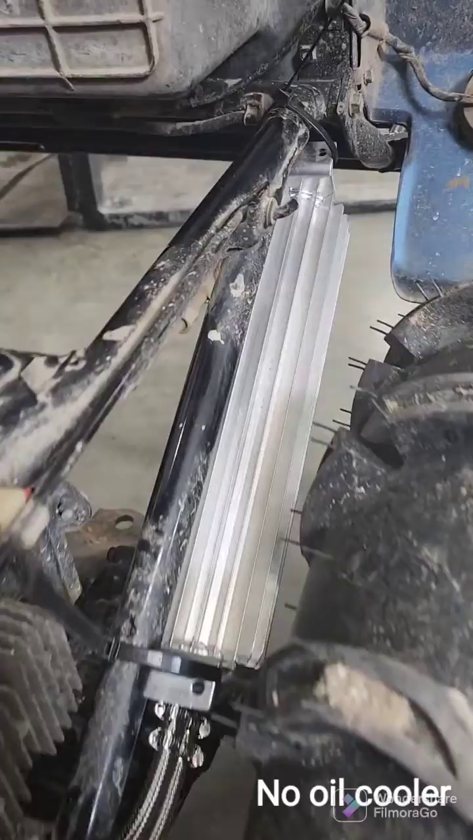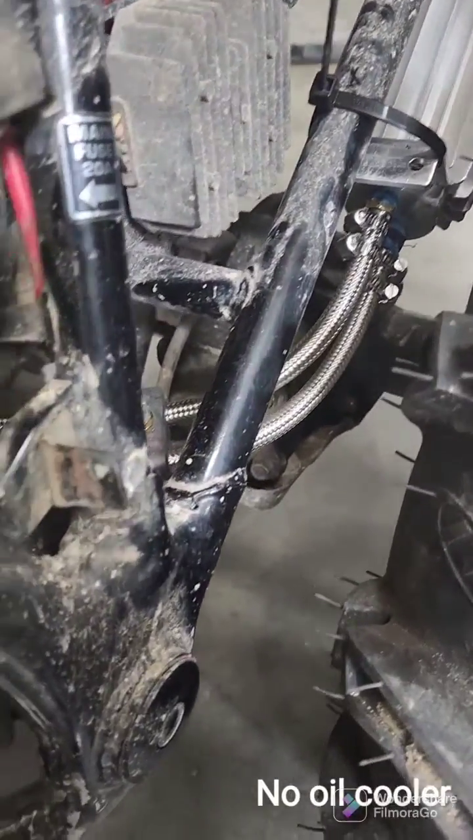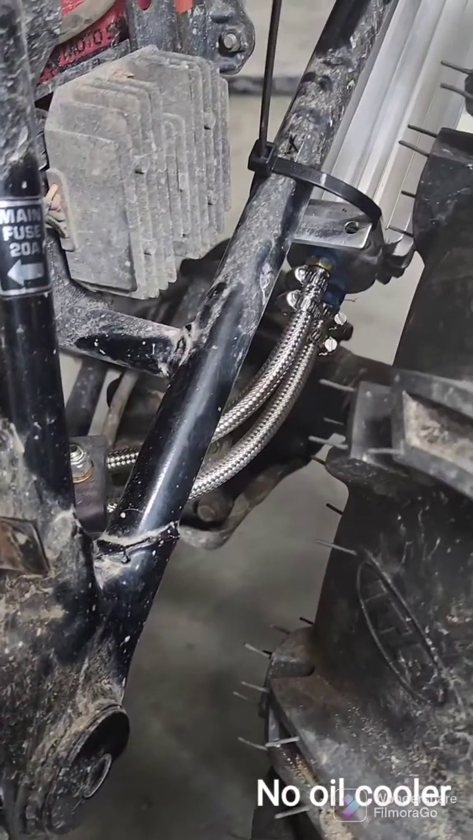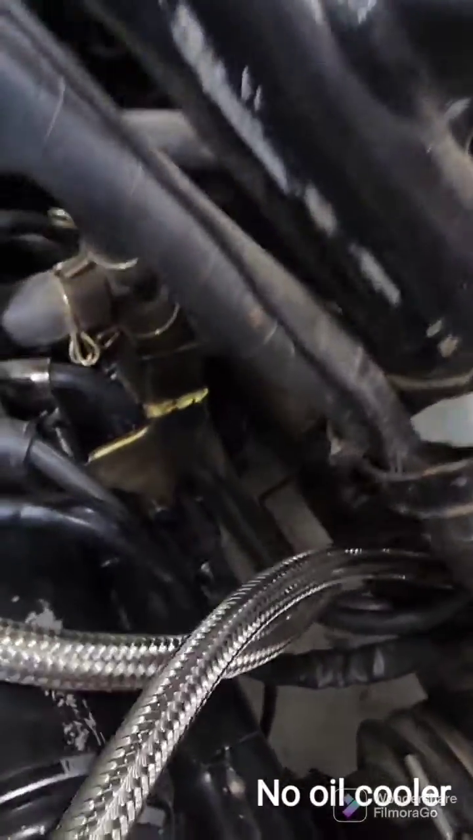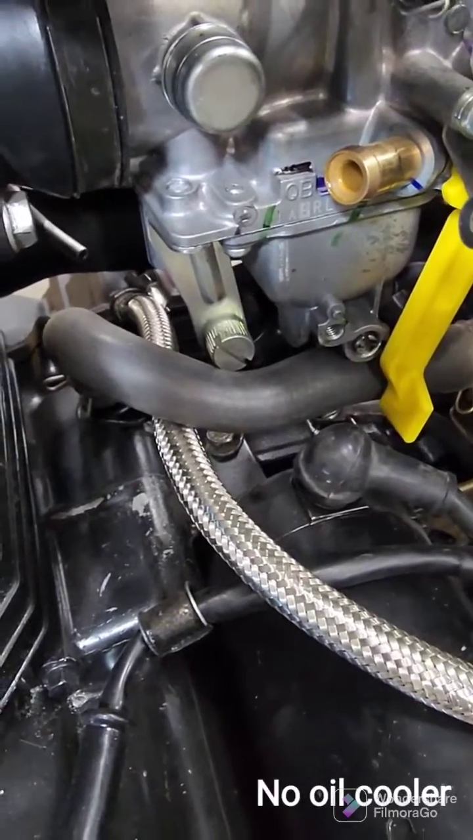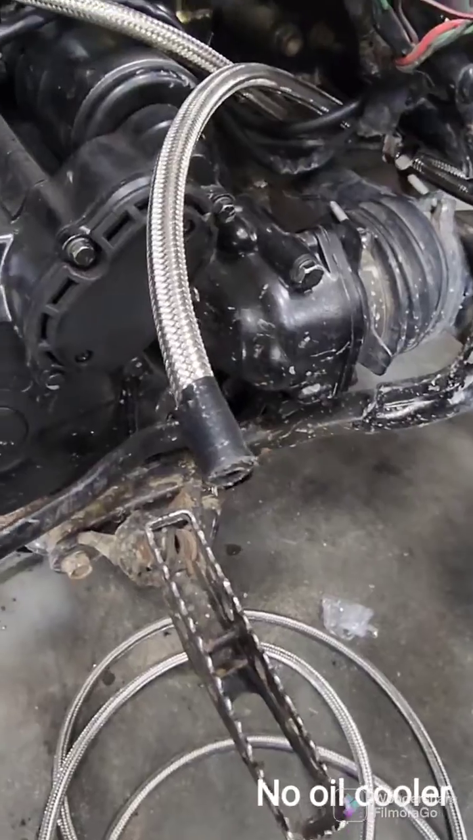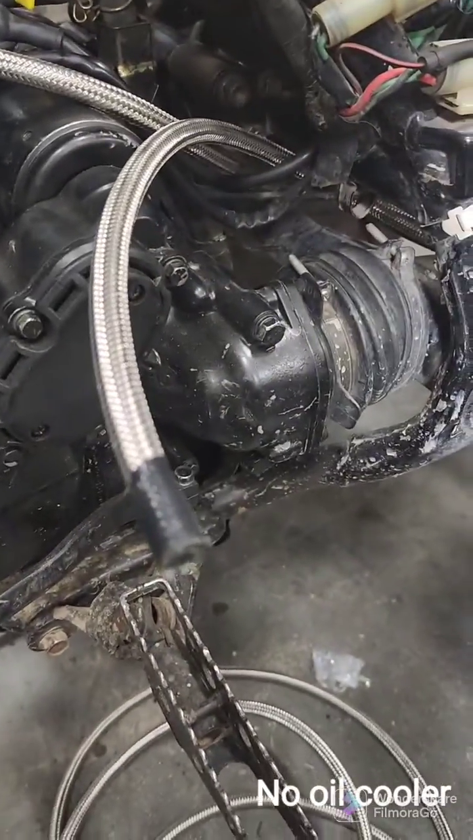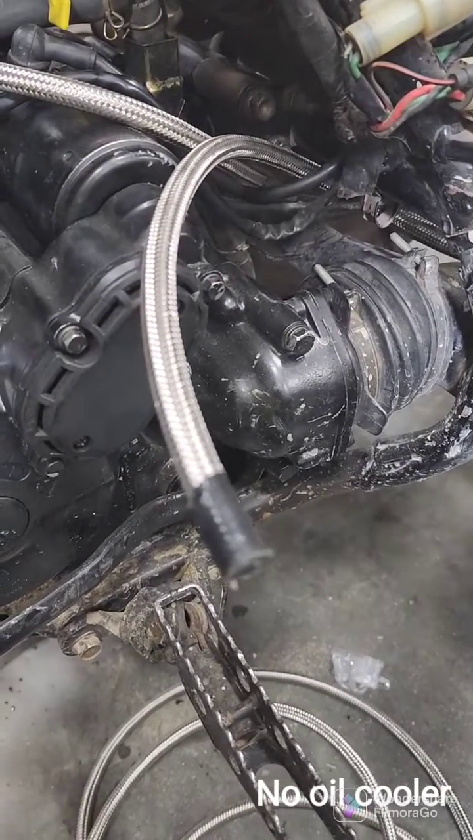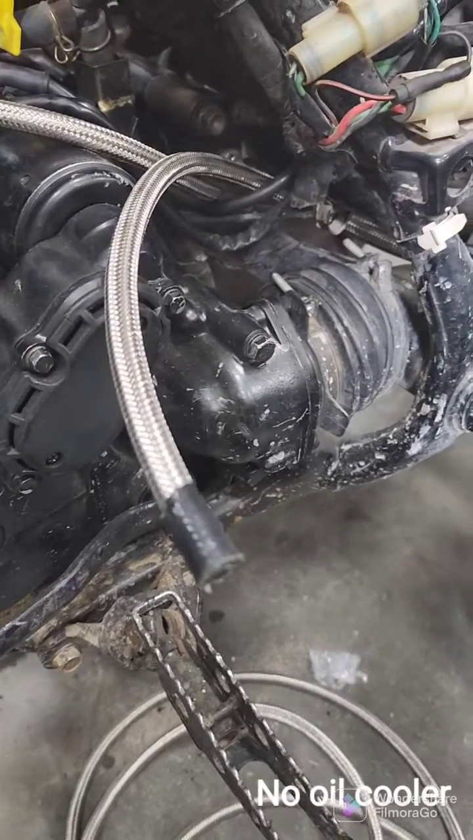So I've got the oil cooler temporarily installed here with tie straps. I got stainless braided wire, 1/4 inch brass nipples, press-on nipples, 2 hose clamps. One is connected to the input already with 2 hose clamps. Now I'm going to purge the system. Just take out the spark plug wire. I'll crank it until it comes out. I added 1 quart additional oil, and we'll purge the system.